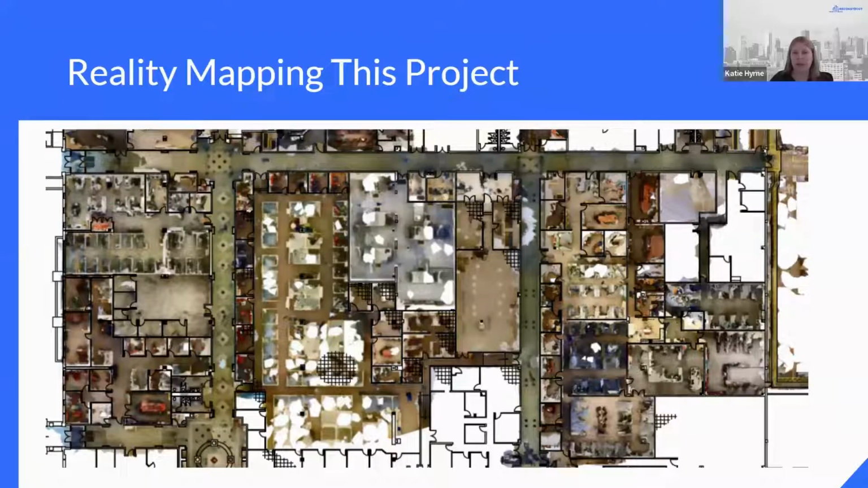So this is the reality map that Reconstruct provides once that video is processed in our platform. It's overlaid on top of the 2D floor plan. And when you're in the platform, users can easily toggle between either the 2D floor plan or the 3D reality map.